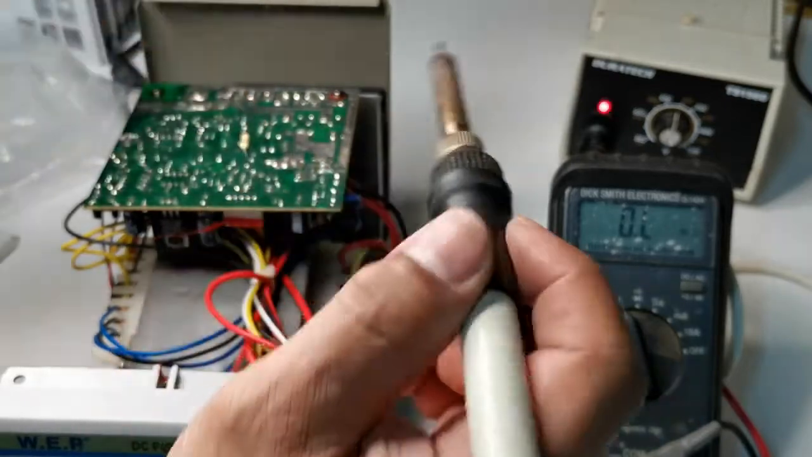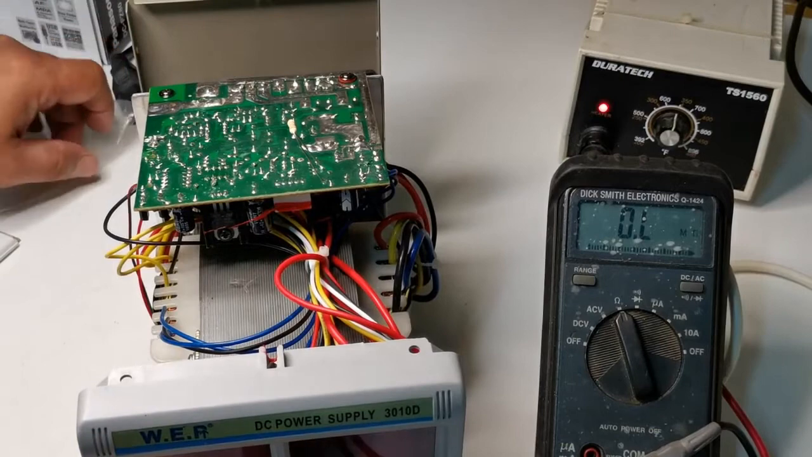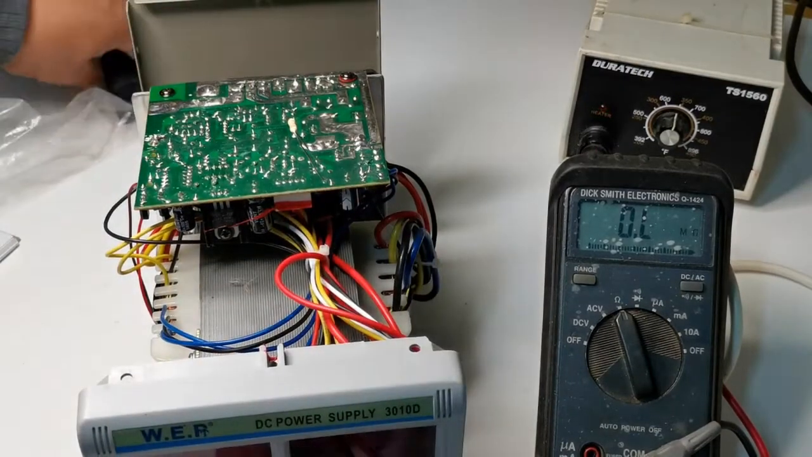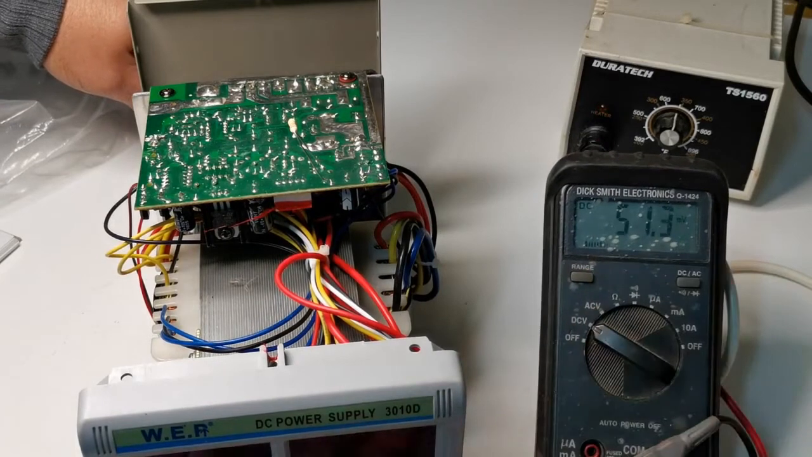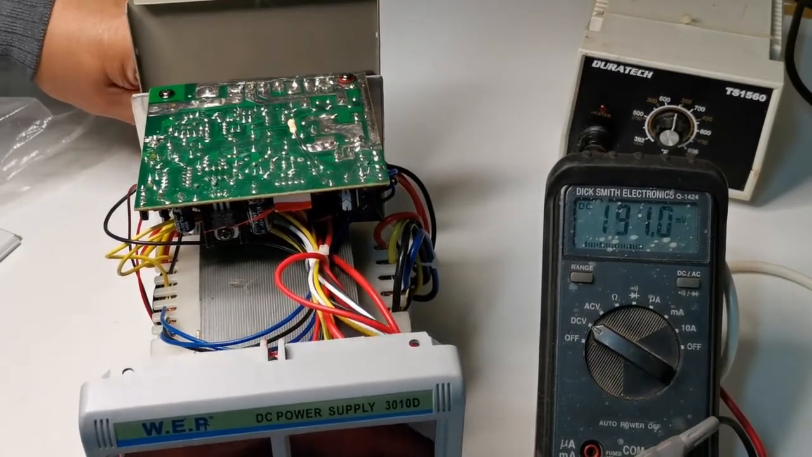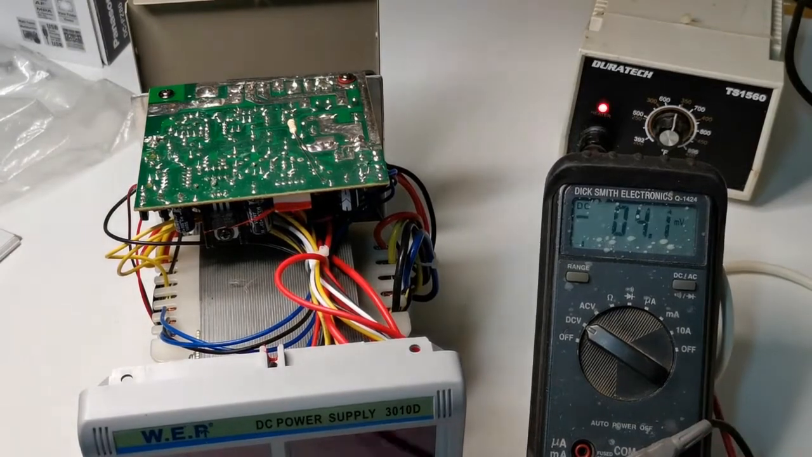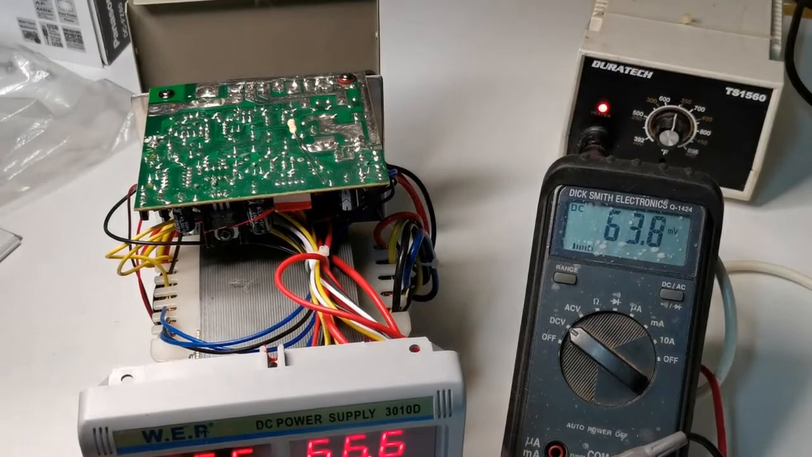So now we're doing a trial and error. So we'll see how it goes. Fingers crossed. Okay, we'll power it up. DC voltage. Let's see. On.